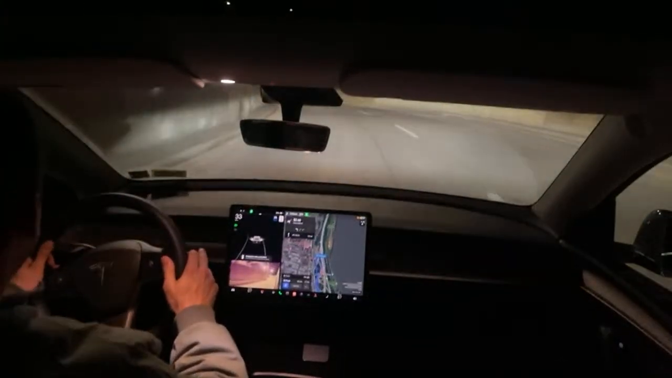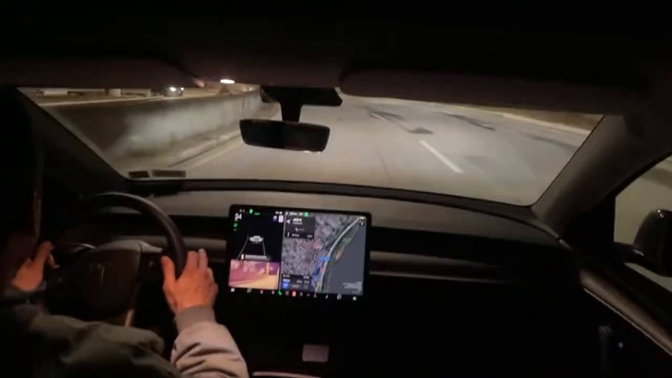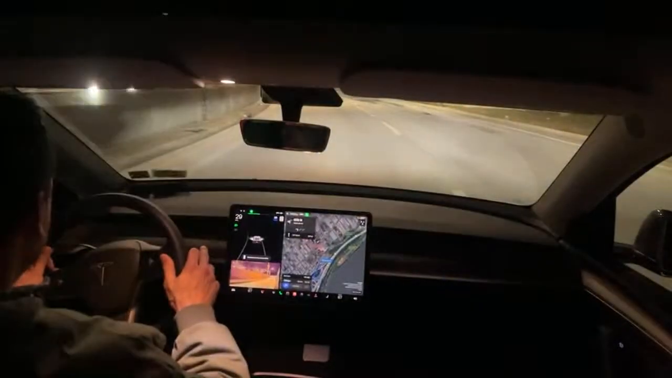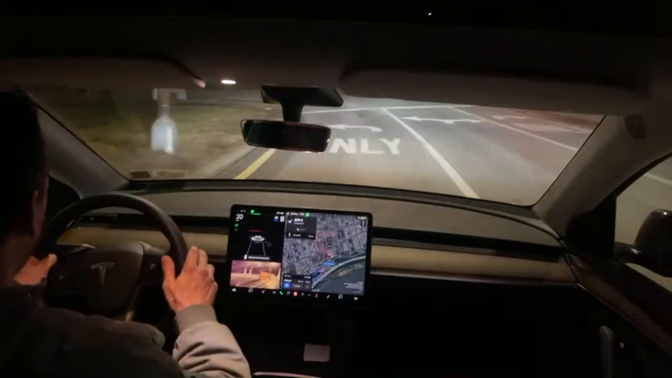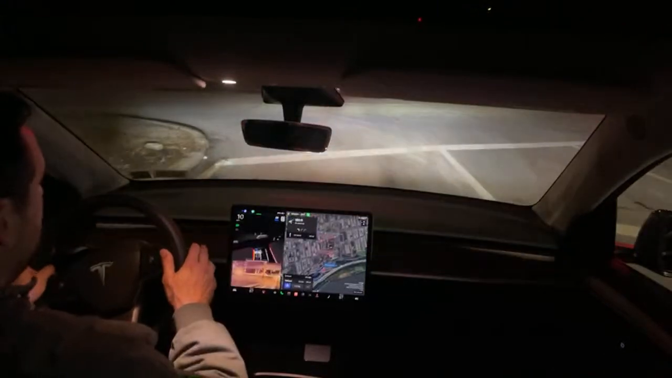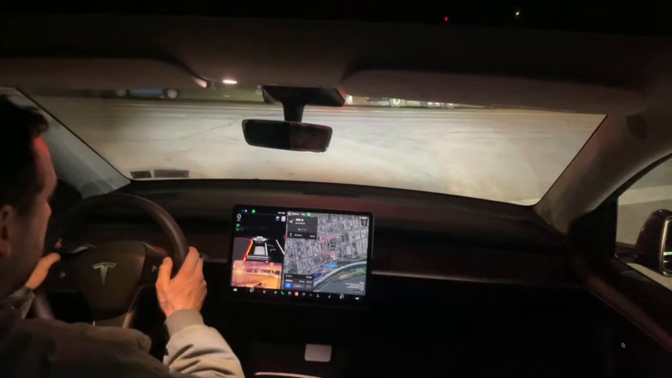And we were looking to make this left. If you go all the way to the right, the highway goes right into itself. If you go all the way to the left here, this is a different route. We'll turn back on the full self-driving right here at this red light. We should stay put.